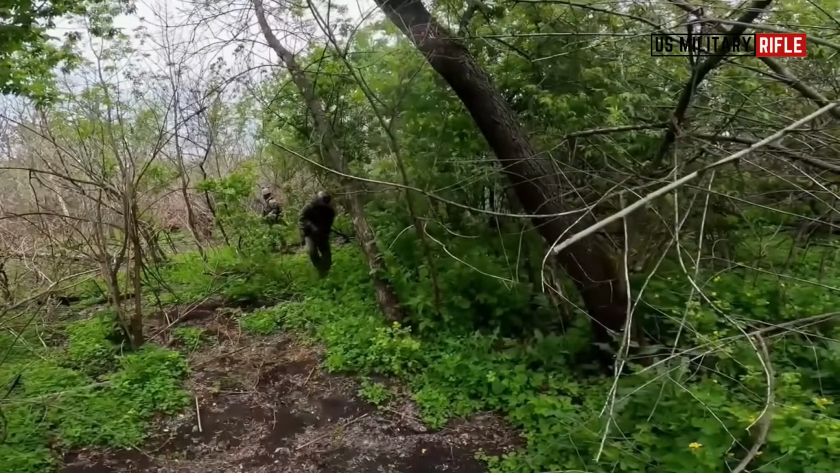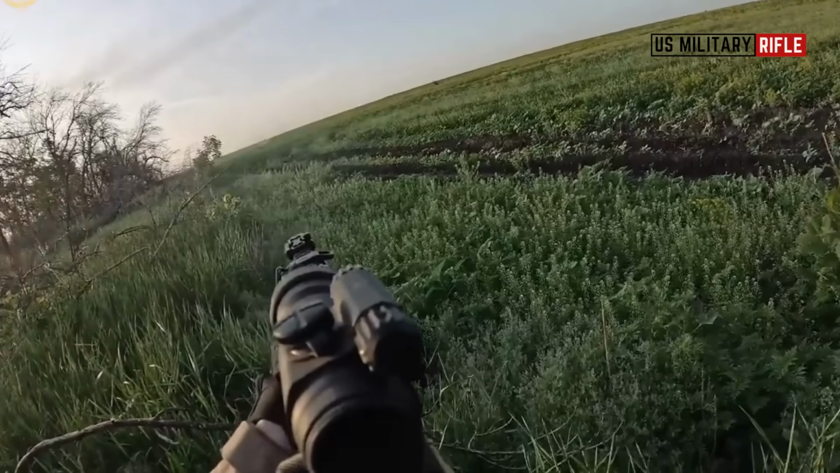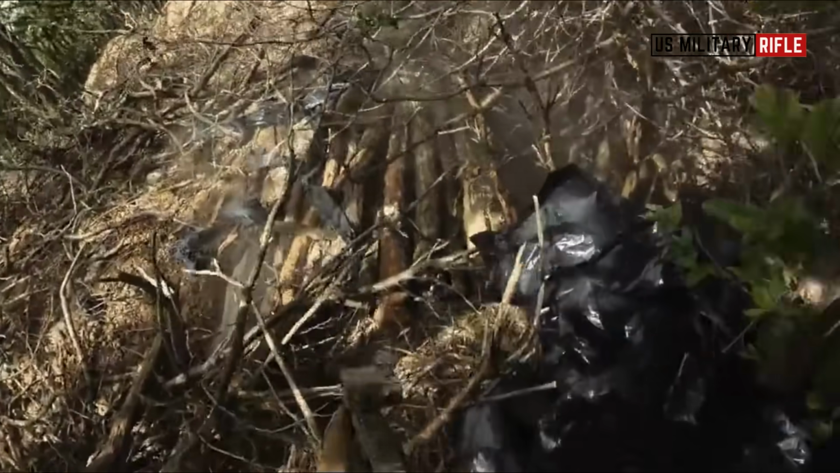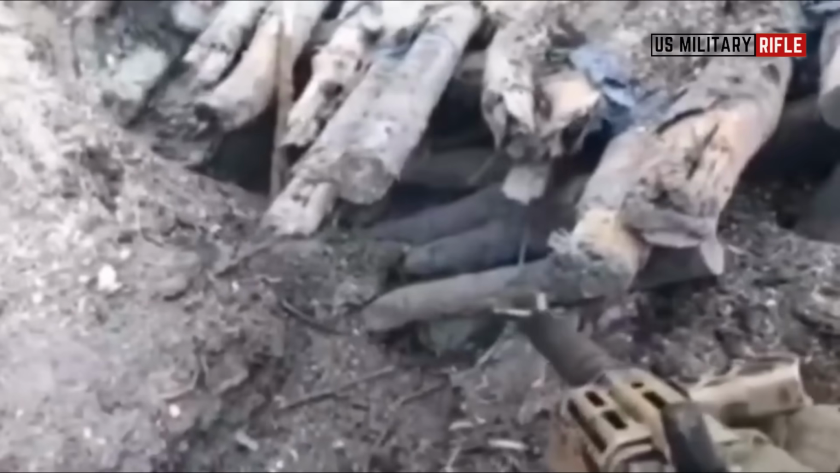Their precision reduces risks for accompanying units and speeds up the clearing of hostile positions, as proved by numerous released videos. Equally important is their role in urban fighting, when clearing entrenched Russians from basements and buildings with coordination and discipline.